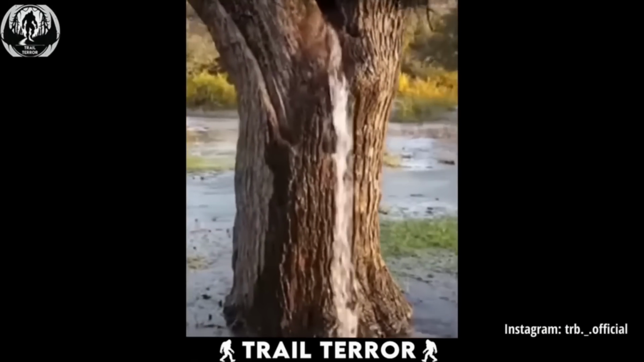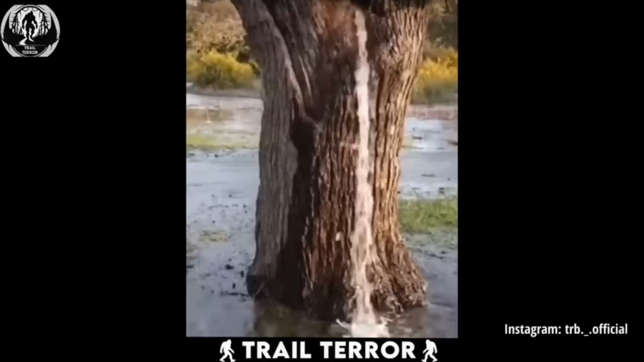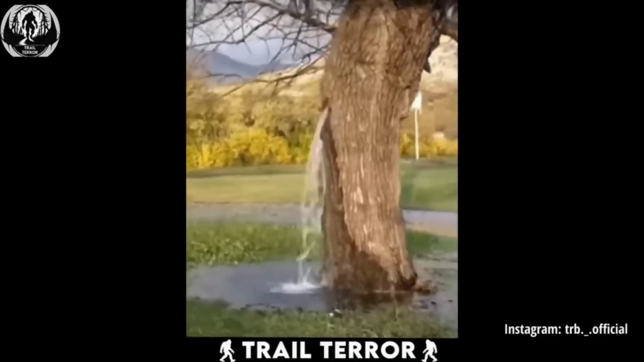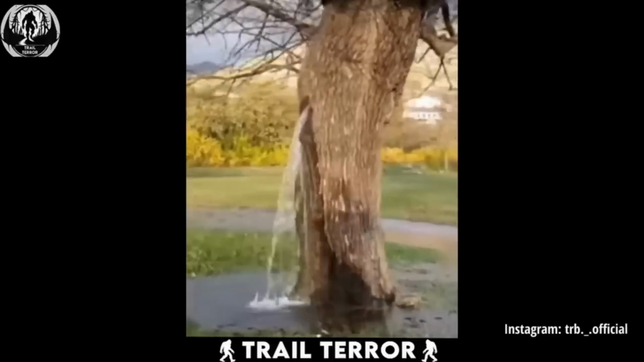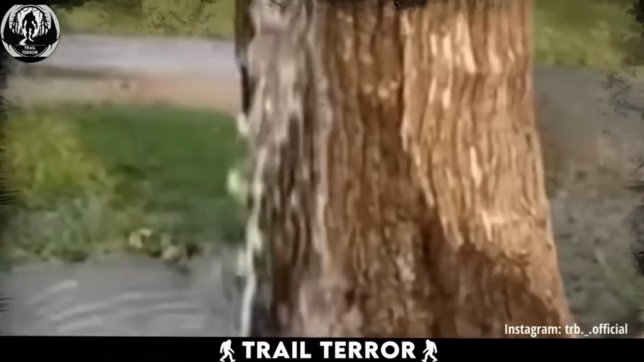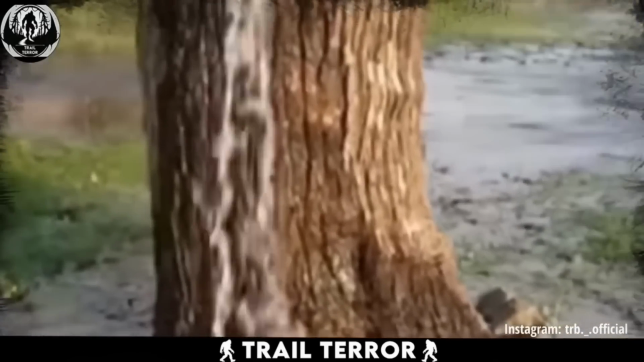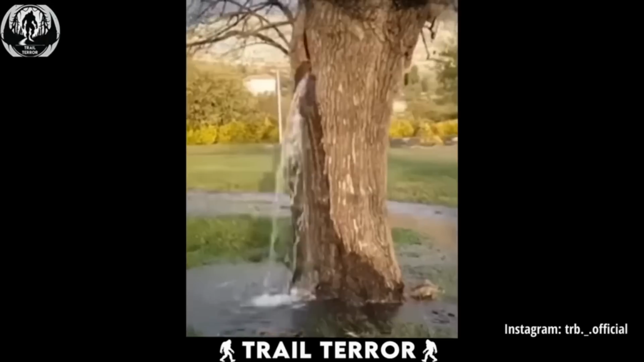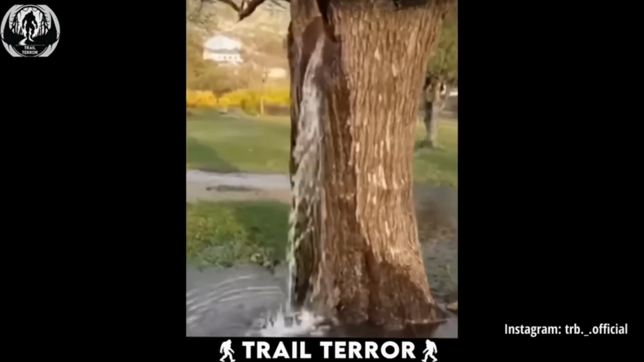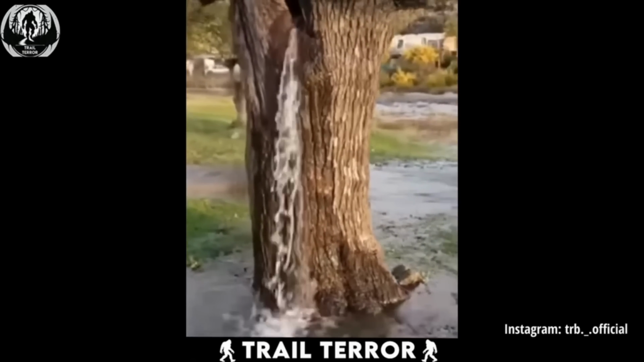You see, sometimes hollow trees can act like natural water storage tanks, especially after a good rain. When they fill up, they can release water in a steady stream like this. And if you take a peek in the background, you'll notice the puddles of water on the ground, likely from recent rainfall that filled up the tree. Sure, it might not be as mysterious as it first seems, but the idea of these water-storing trees is still pretty fascinating, don't you think?